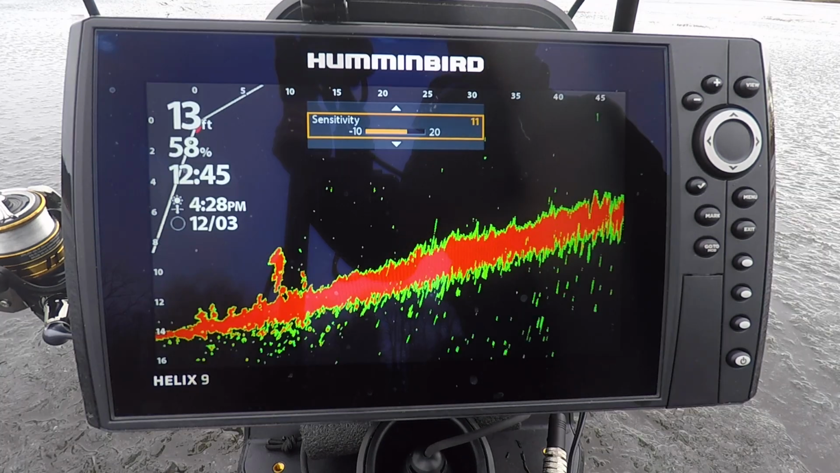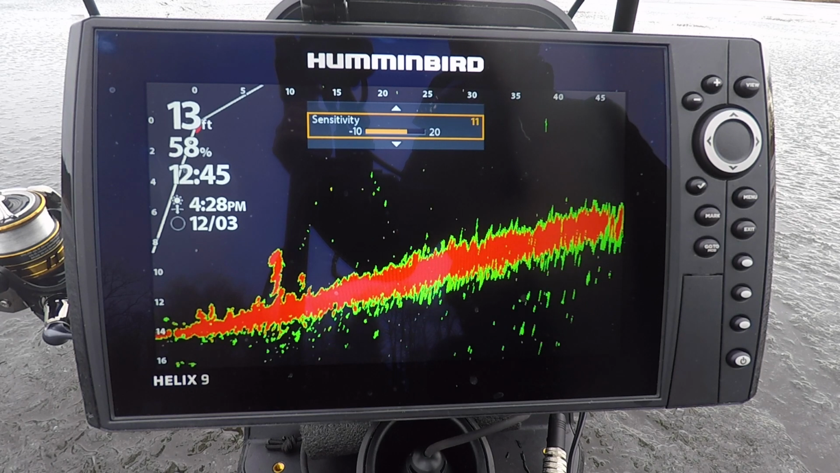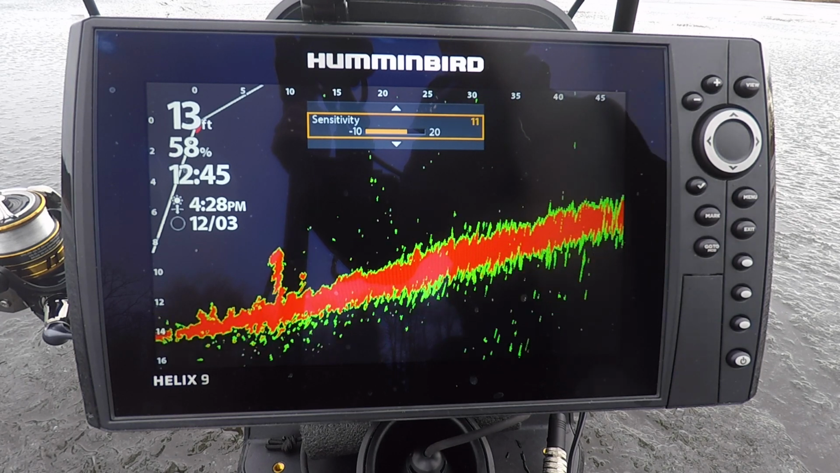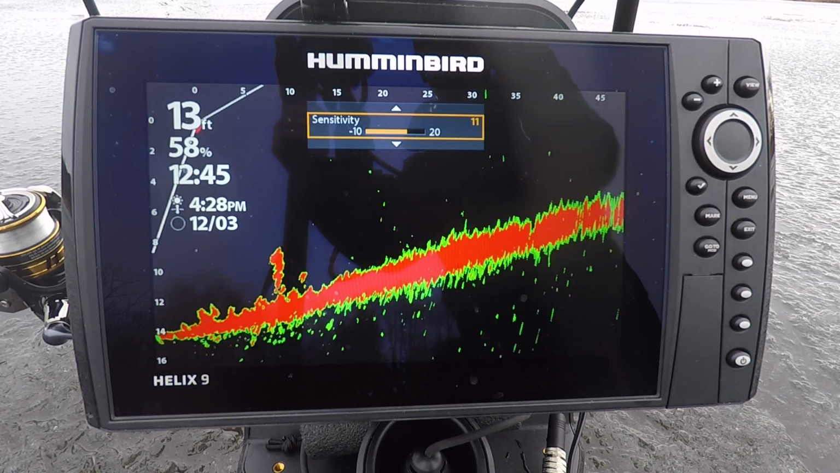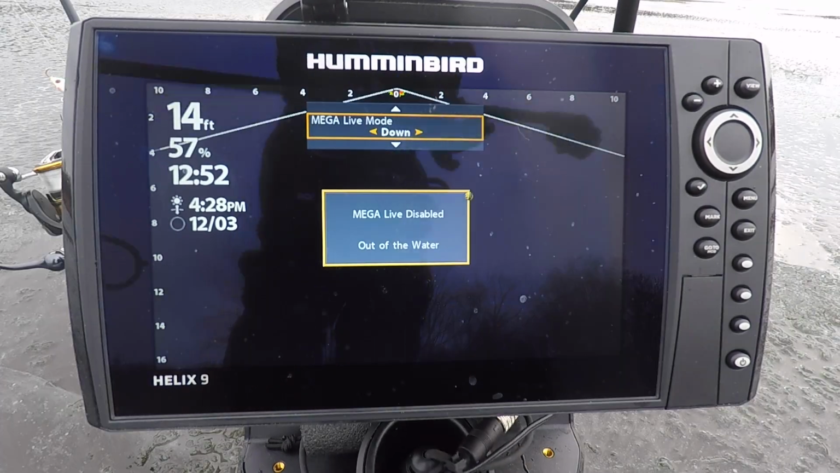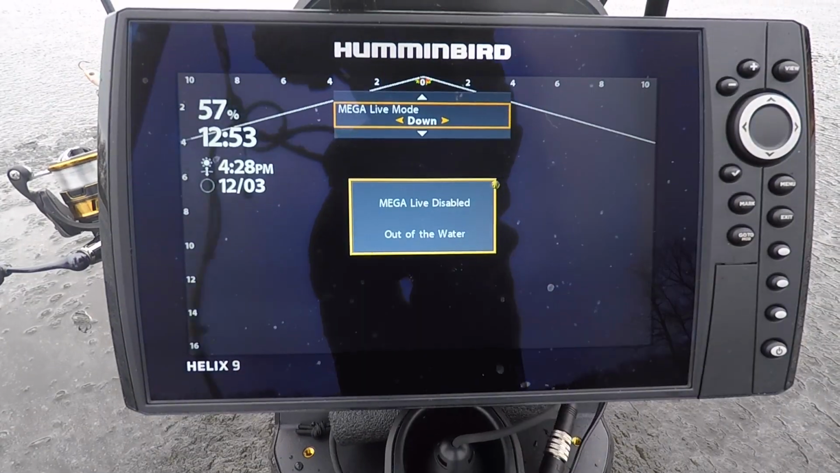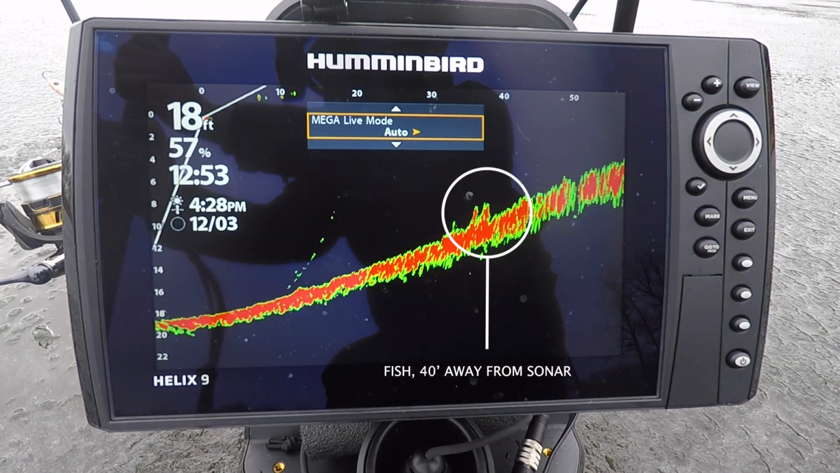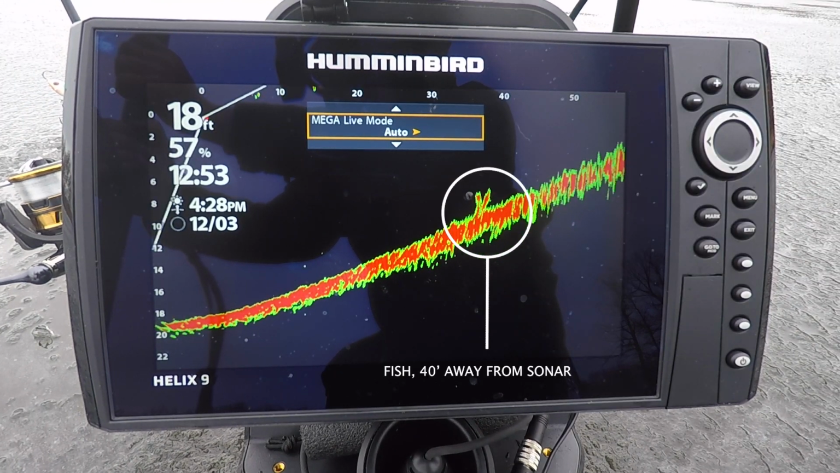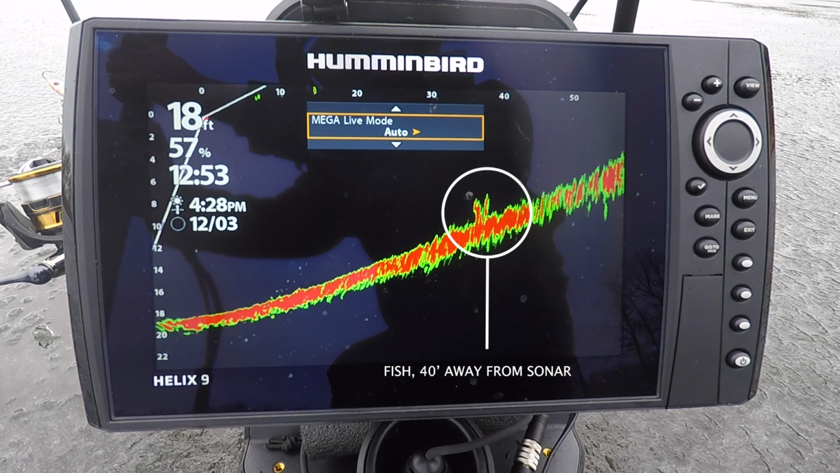Put a hole right on the very top of that school, and we're gonna see if we can jig something up. Oh, there's some right there. Small little school.